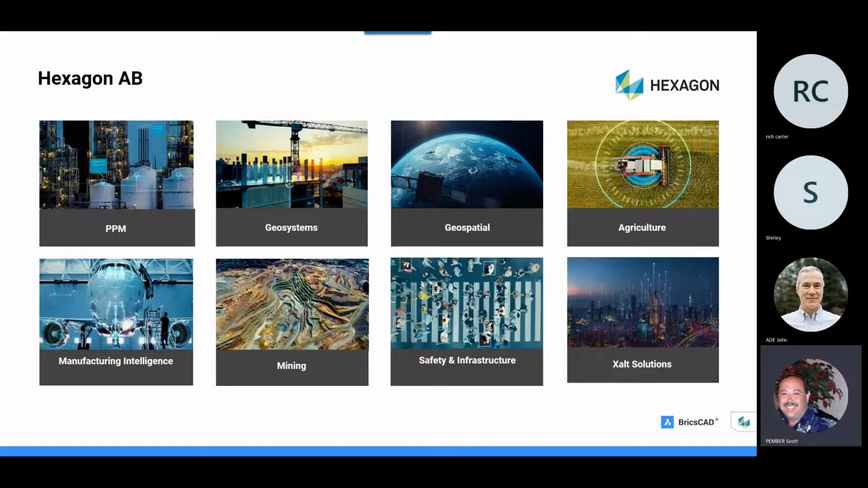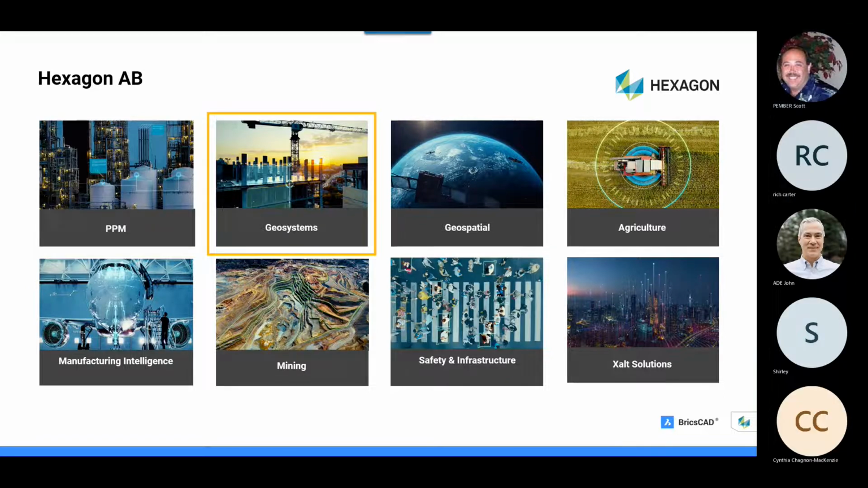We've got a strong presence in these core vertical markets: geosystems, geospatial, agricultural, manufacturing, intelligence. A lot of the vehicles that are not being manned by a human being. We have a lot of products that are in that space. Mining is a big area that we go after. So we have a broad array of different markets that we address. And like I said, I'm going to be doing this short part of this presentation. We can go on to John here real quick.